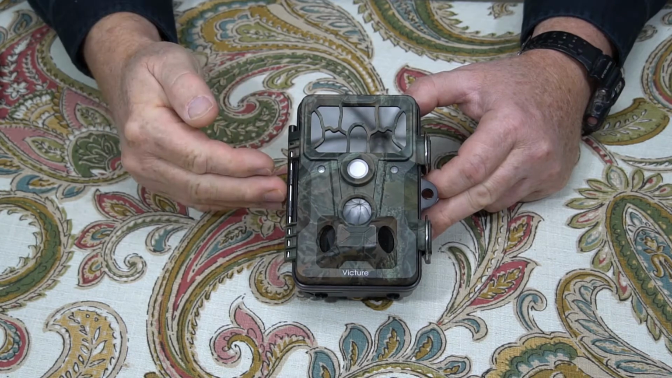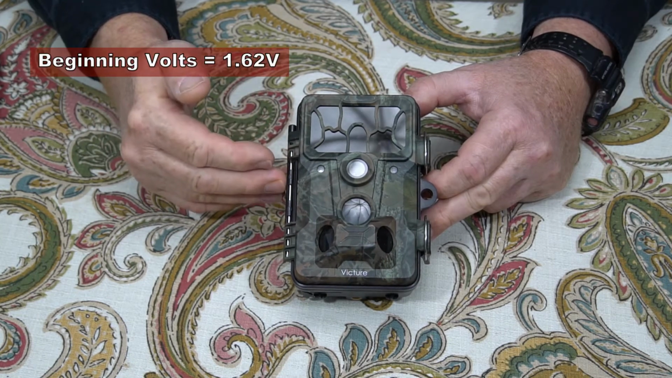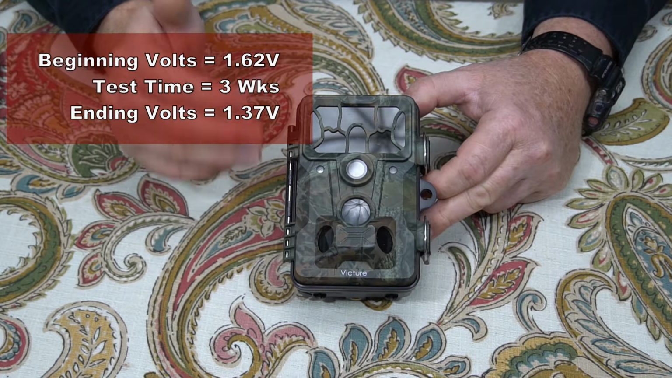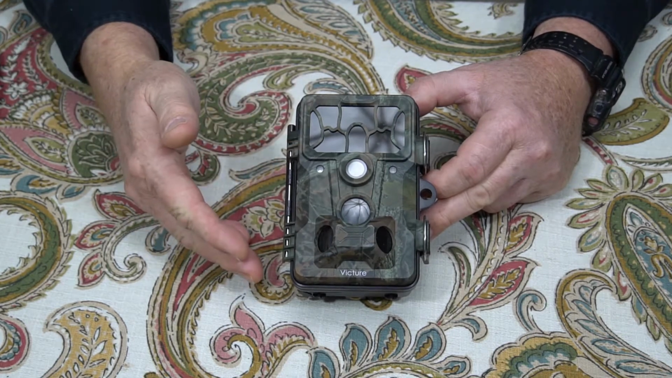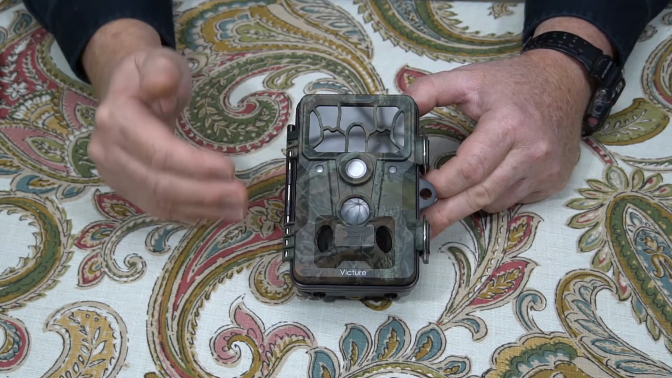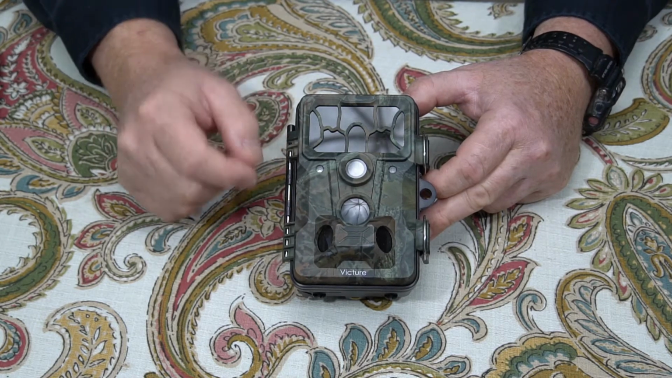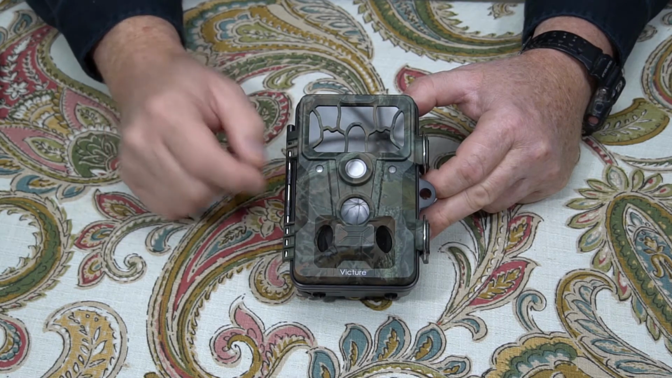Okay, so all the batteries went in at 1.62 volts, and it was 3 weeks in the field. When the batteries came out, they were at 1.37 volts. Now, if you've watched some of my other videos, you're probably thinking, wow, that is more drained than the other cameras had. Well, I've changed up a little something in my format, and you'll understand here a little bit why they've drained a little more of the power.